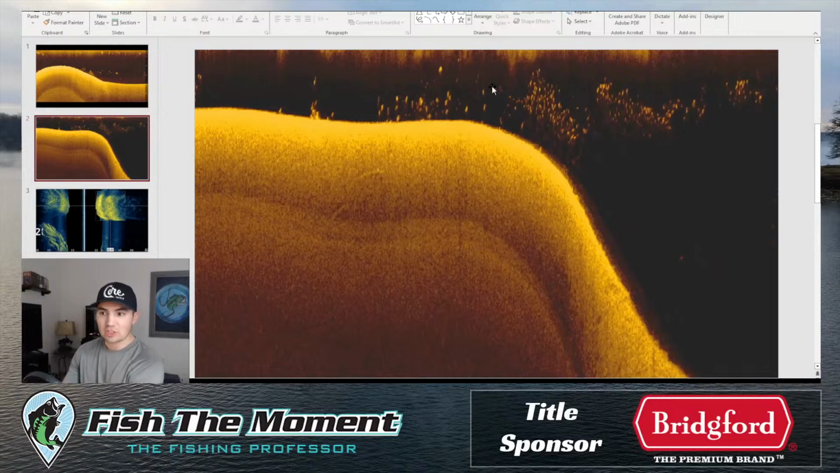You could see them on side imaging, things like that. Pretty easy back in the day. Side imaging wasn't even that great when I first got it. My first side imaging unit wasn't super great.